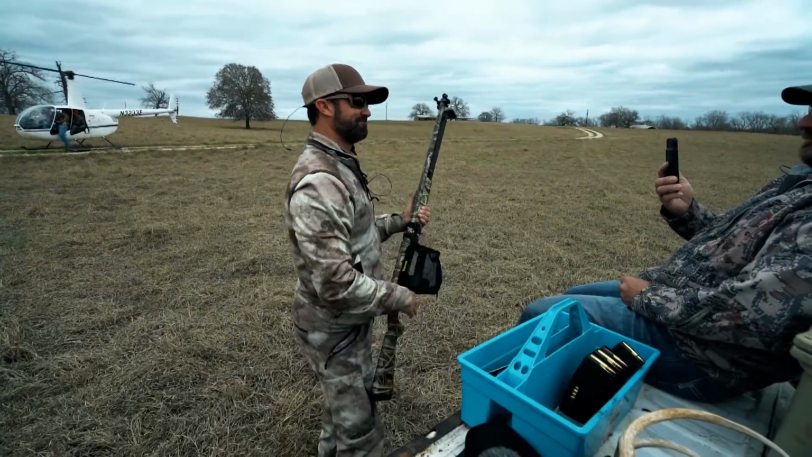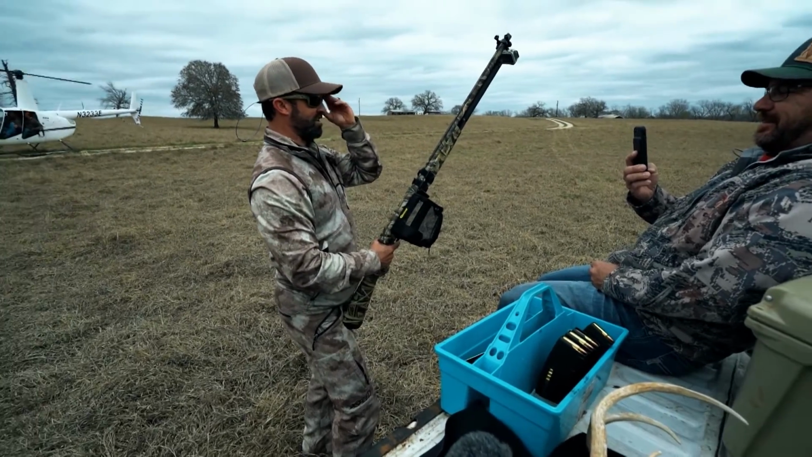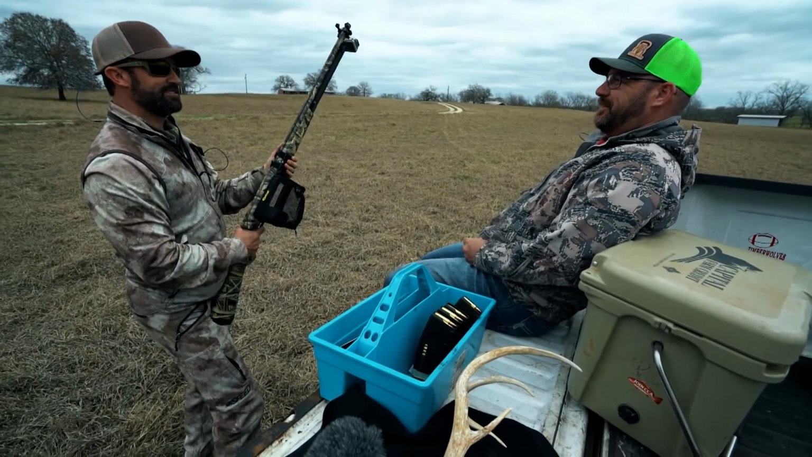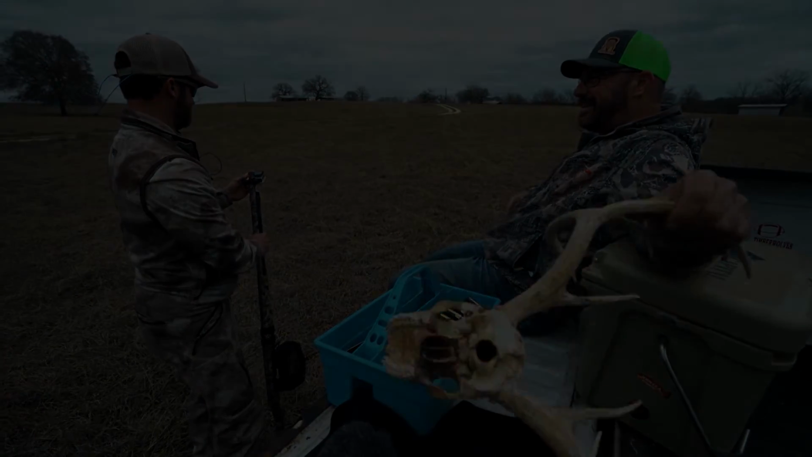Nope. You could have blown me over with a feather if you said we weren't going to see any hogs on this property. I don't know. Can you believe it? So y'all land and get this, I guess?